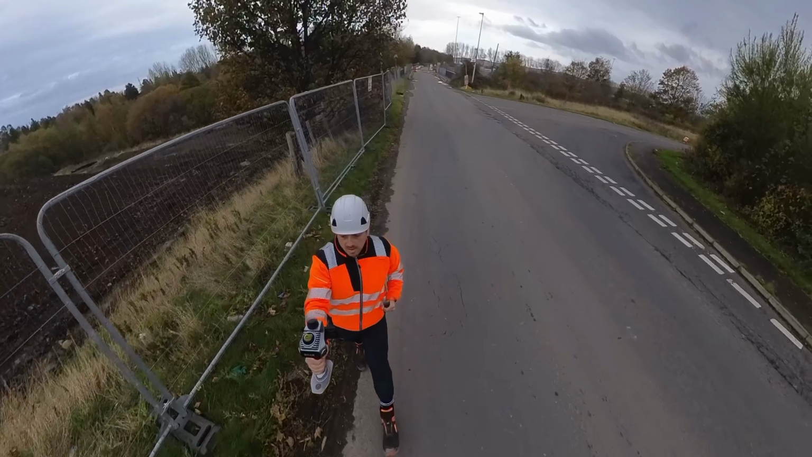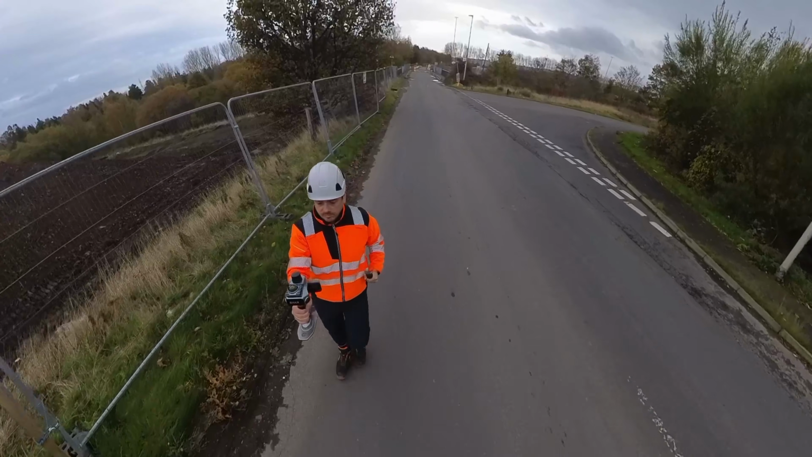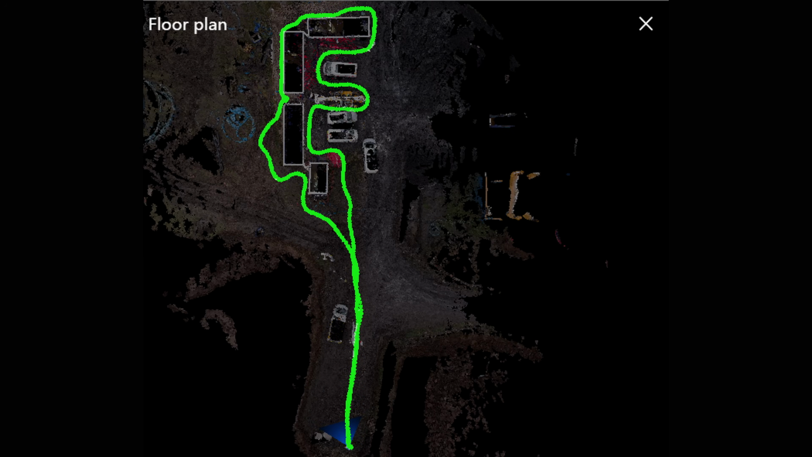To get good results, you need to start and finish in the same spot, move slowly, no fast turns or jerky steps, and walk in loops and figure eights instead of long straight lines. Think of it like filming a video. The smoother you move, the cleaner the data is.